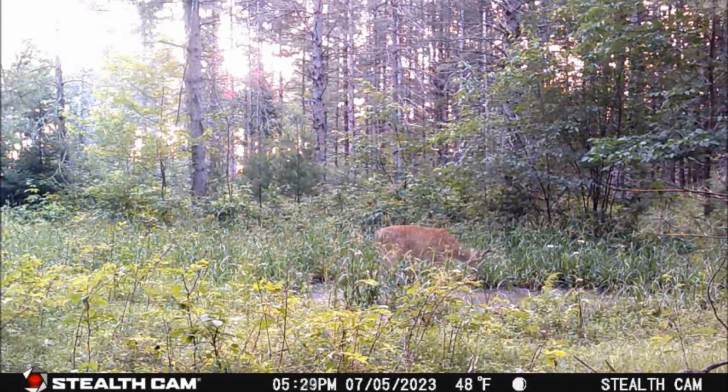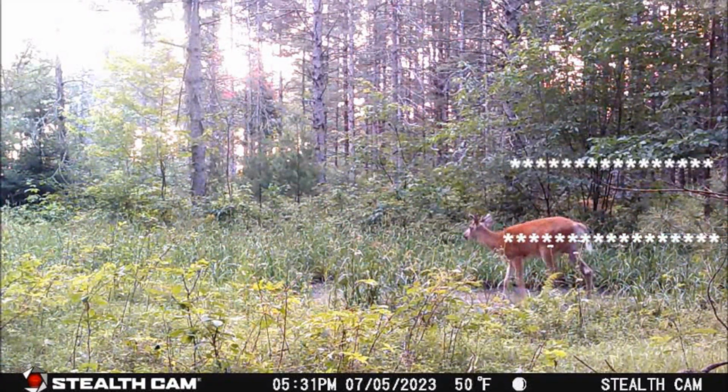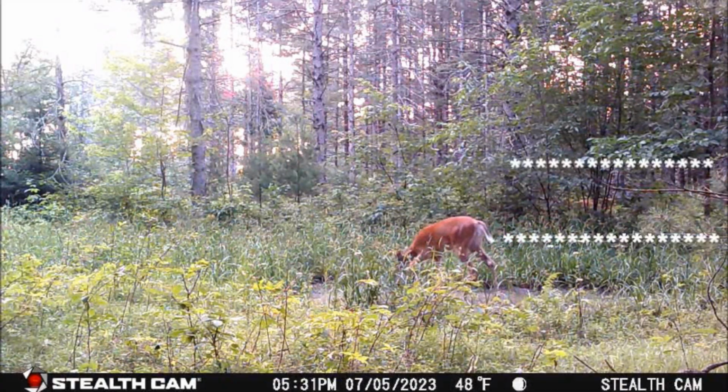A minute later, as the 8-point is in the background tree line, this 4-point makes his way in for a drink. Now the 8-point remains in the wood line content on feeding.